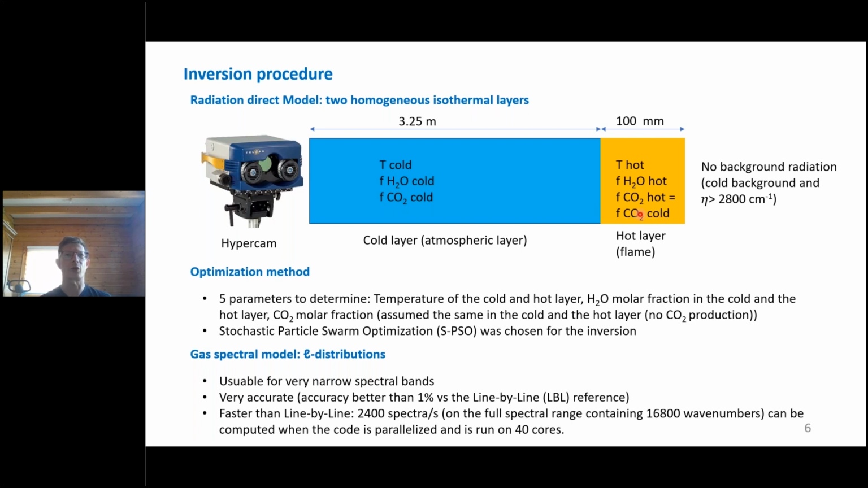That is, the concentration of CO2 in the flame is exactly the same as the molar fraction of CO2 inside the atmosphere. So we have 5 parameters to determine: one temperature here, one temperature here, 2 molar fractions here, and 1 molar fraction here.